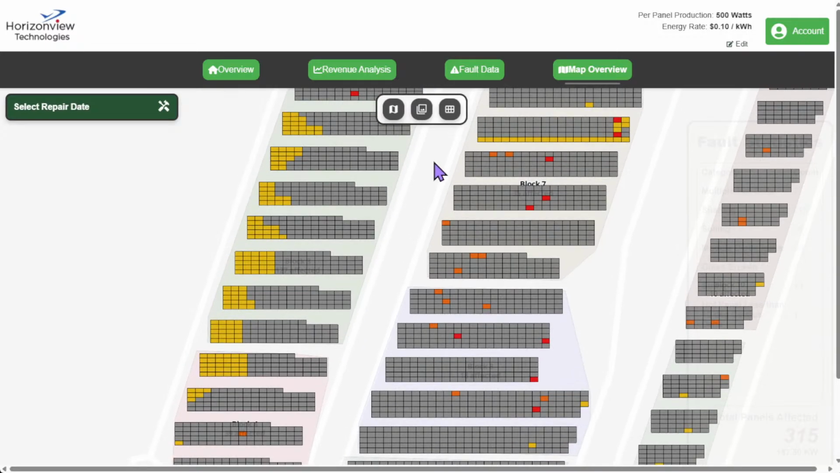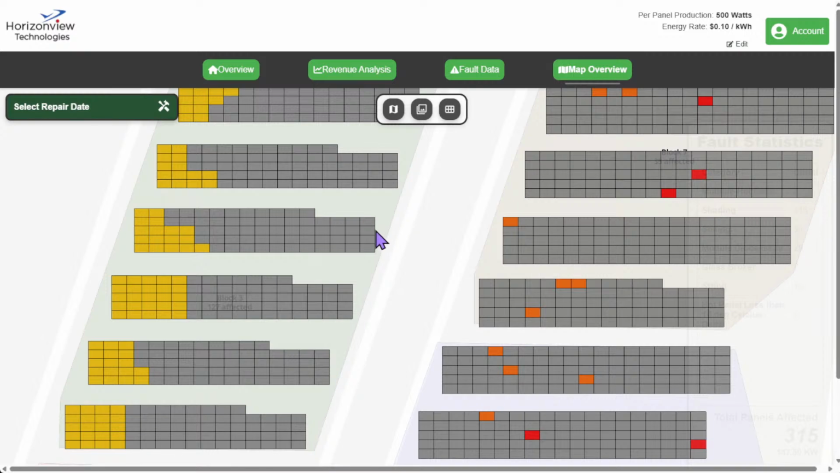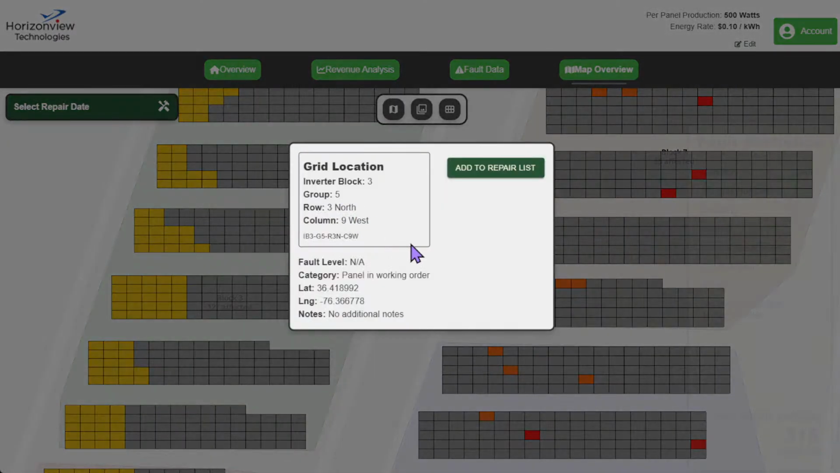Now, you may have already noticed that some of the rectangles are gray and some of the rectangles are colored in. The color's based on the severity of the fault, and the gray rectangles are just basically functioning panels. So you can click on each individual rectangle here. So let's say if I click on this one, that's gray. You'll see that this pop-up window just basically says panel in working order, but it also gives you GPS coordinates on where it's located, as well as grid locations. So that means what block, what row, what column.